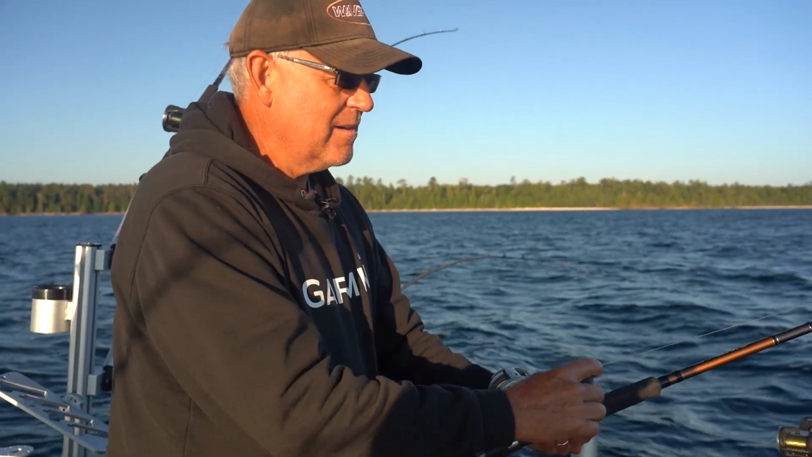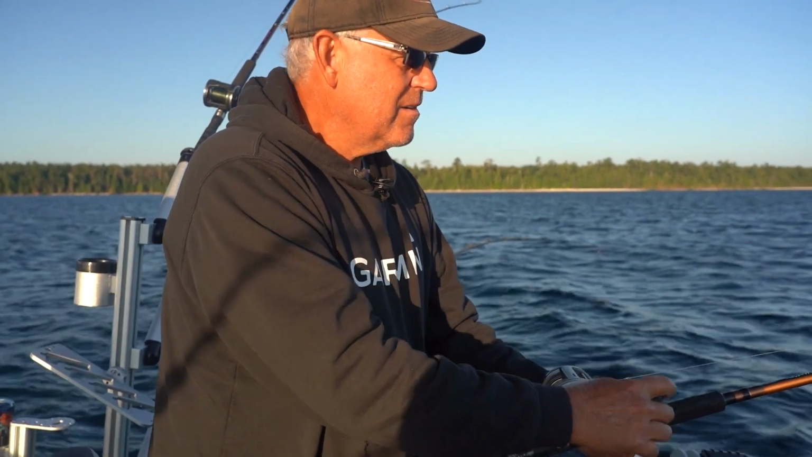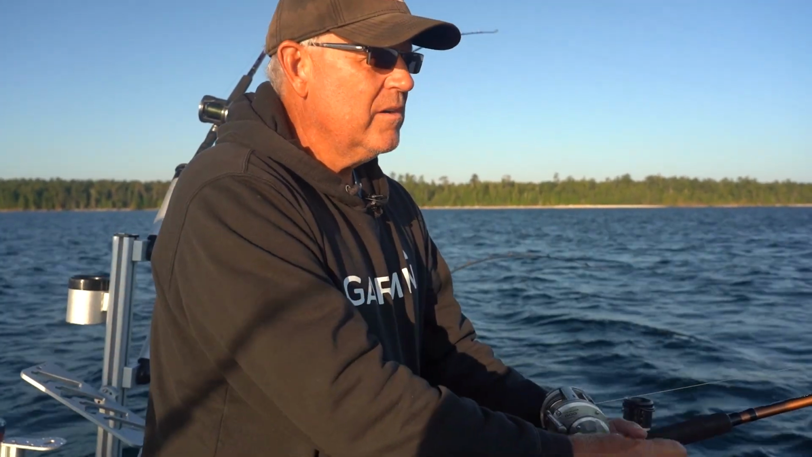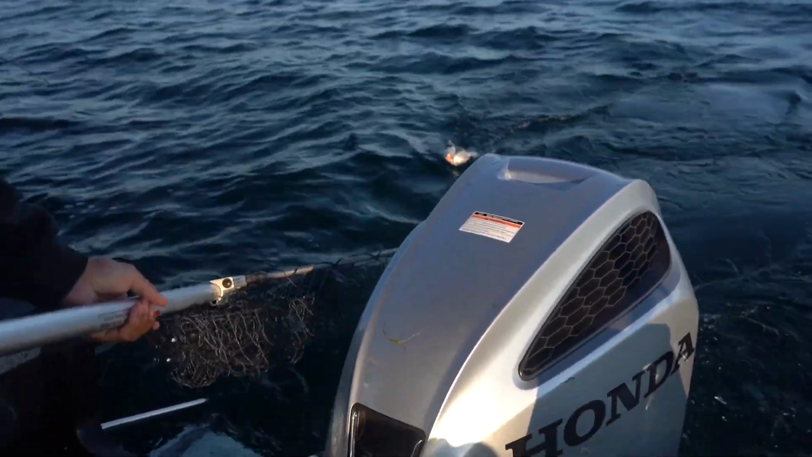Early May all the way through June, the lake trout are pretty thick around here. In 40, 50 feet of water, it's hard not to catch a limit in an hour.